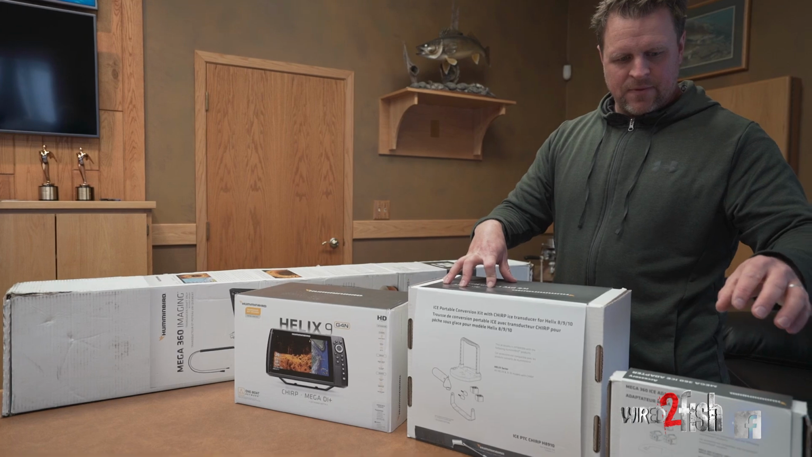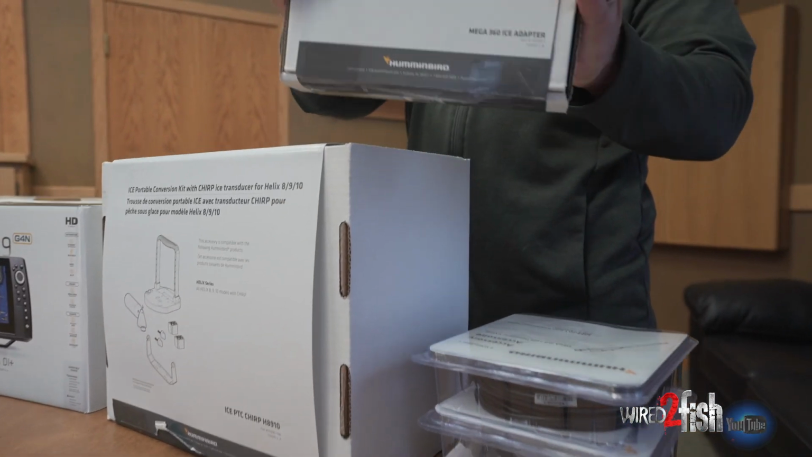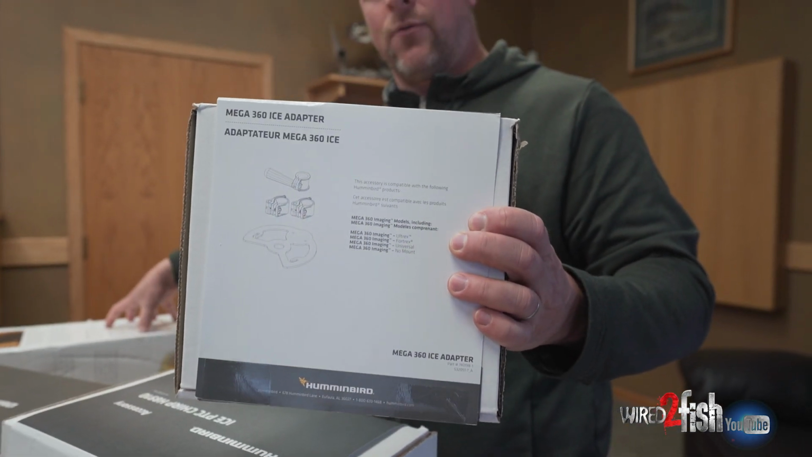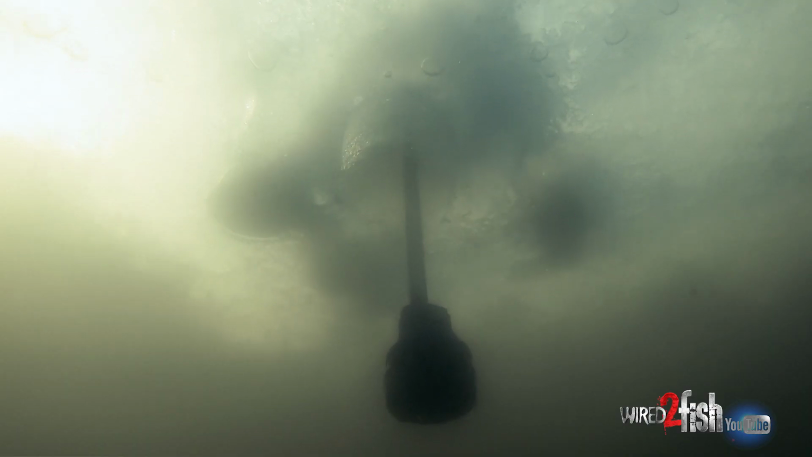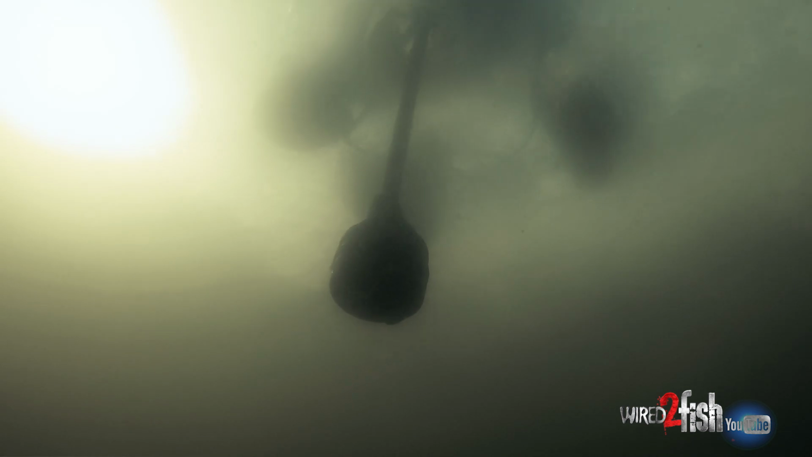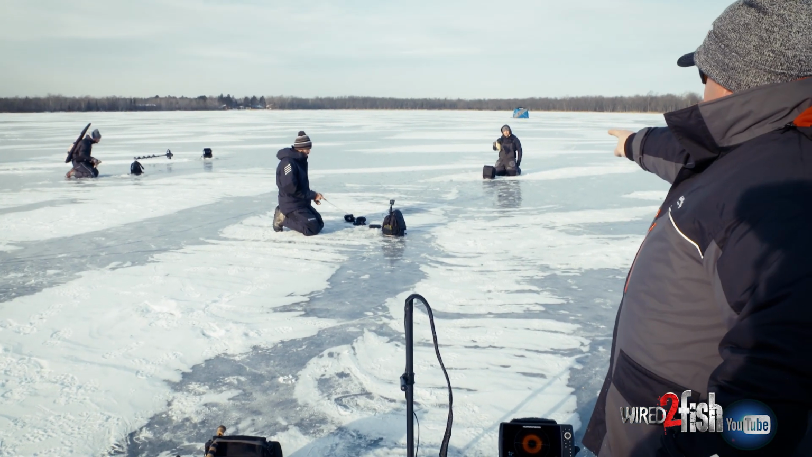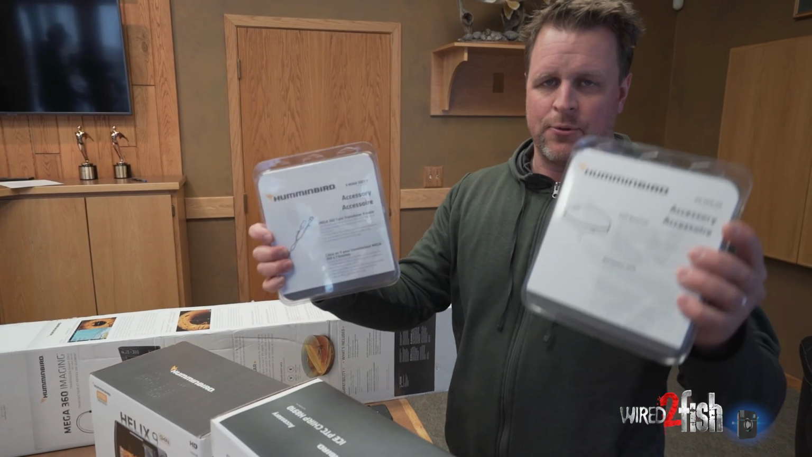Moving along here, the MEGA 360 ice adapter. This is a pretty important piece of equipment because this is how you configure this transducer for ice portability, scanning in your hole, adjusting depth of the transducer in the hole, and determining the heading or the azimuth that the fish are located if you have the right accessory. And the two optional accessories are a Y cable and a precision antenna.